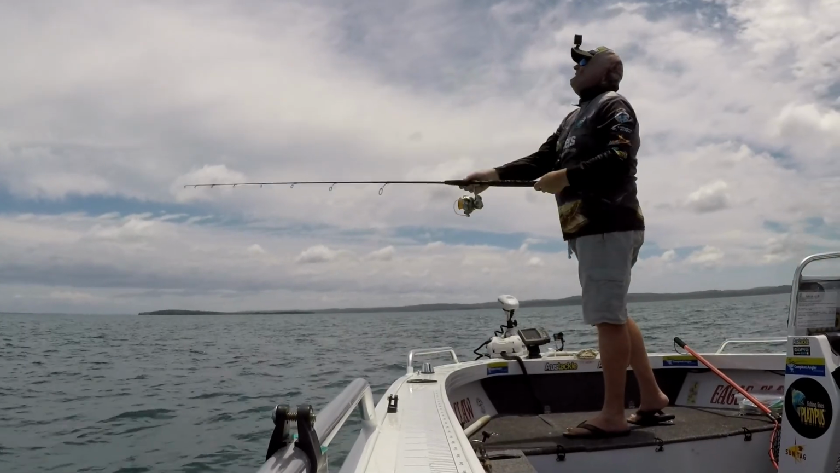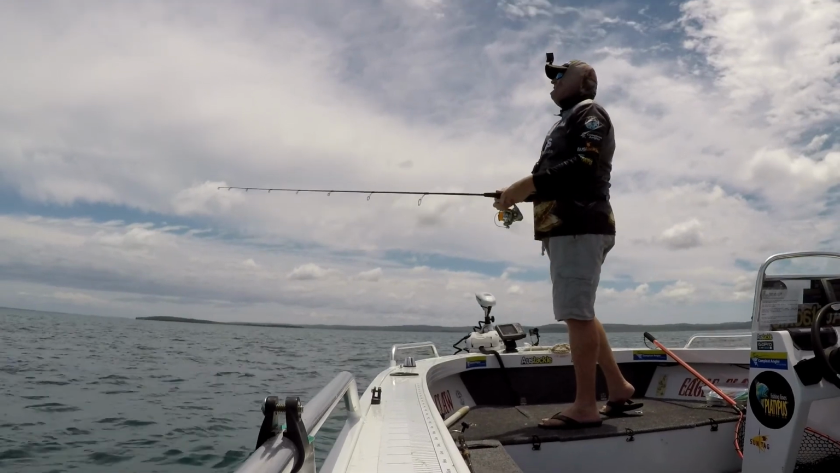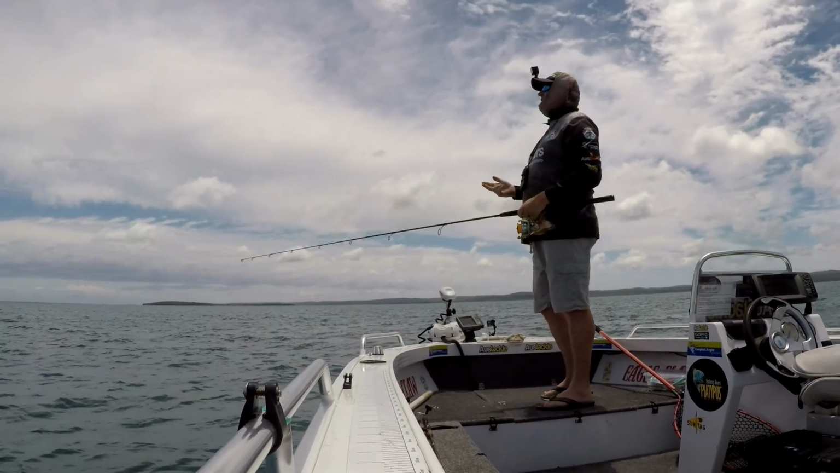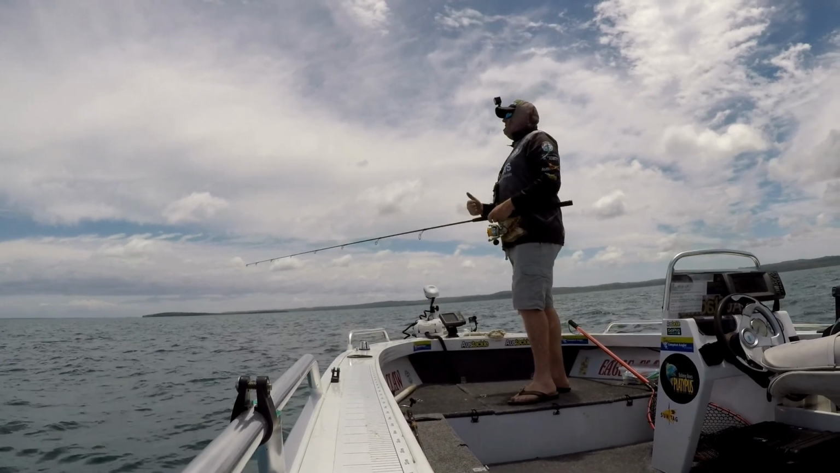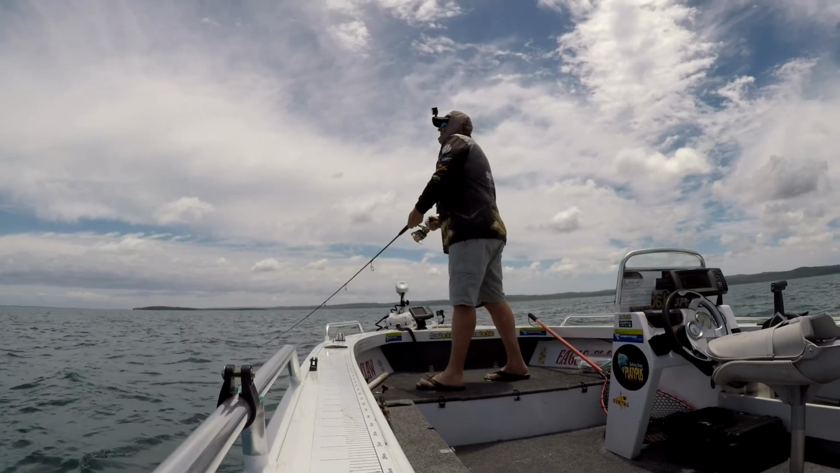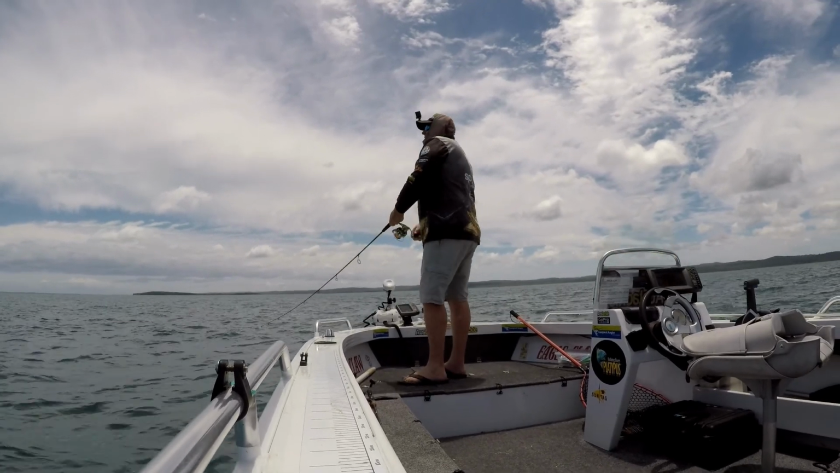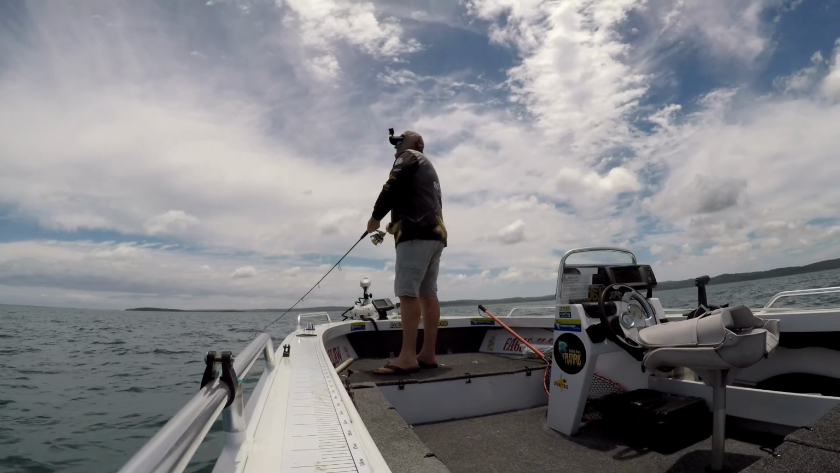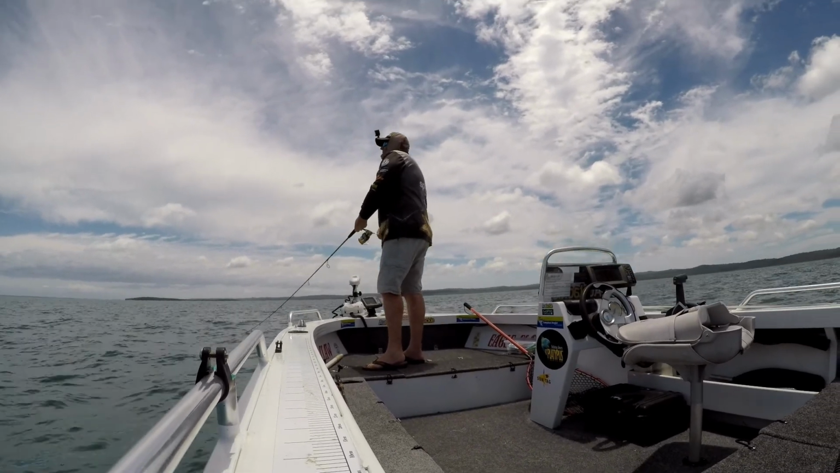I tried both those techniques on this day and they didn't work. So I went to the last one, the fast burn. First, I let it sink for about 5 seconds, brought it back to the boat, no luck. Then I let it sink about 8 to 10 seconds, and that's when I managed to land this first very small bait fish, but I knew I was in the zone.